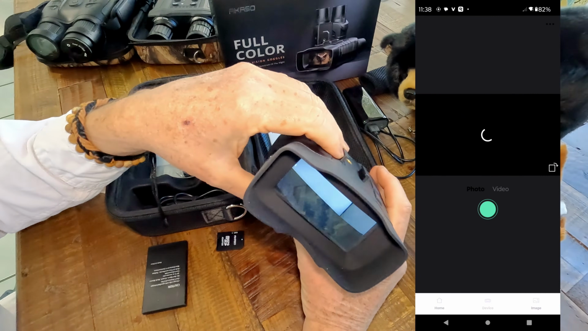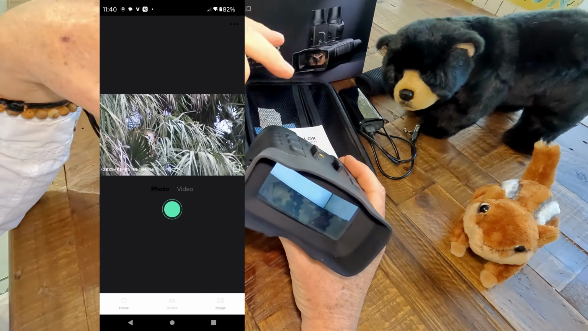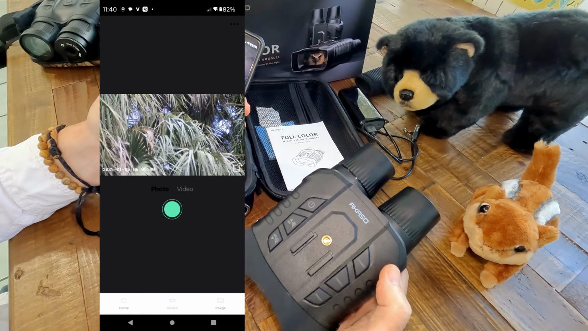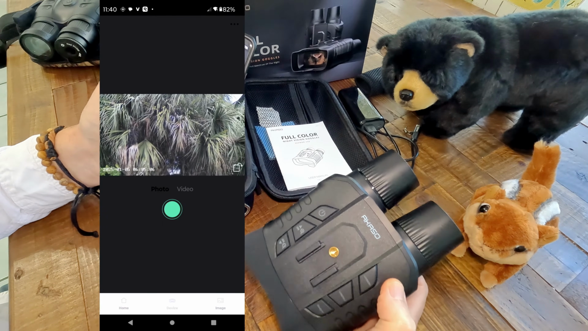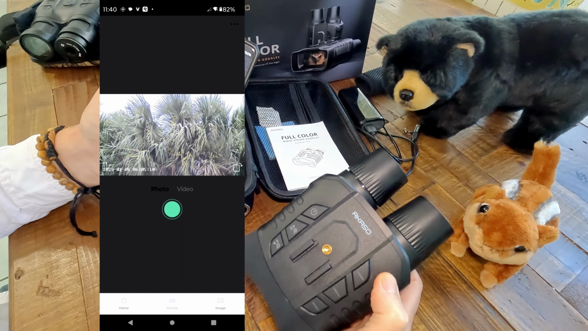And so it has a Wi-Fi app that you can use on your phone to look at the screen through the phone and also control it to take pictures and videos. It's a simple app that connects to a Wi-Fi hotspot in your Seemor 200, and you can use it to see through the goggle and to control it. So it's very straightforward and simple, nothing fancy, but it works fine.